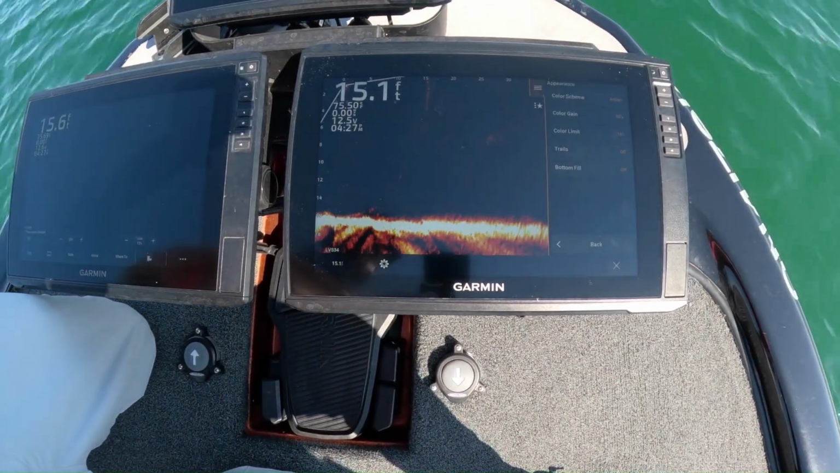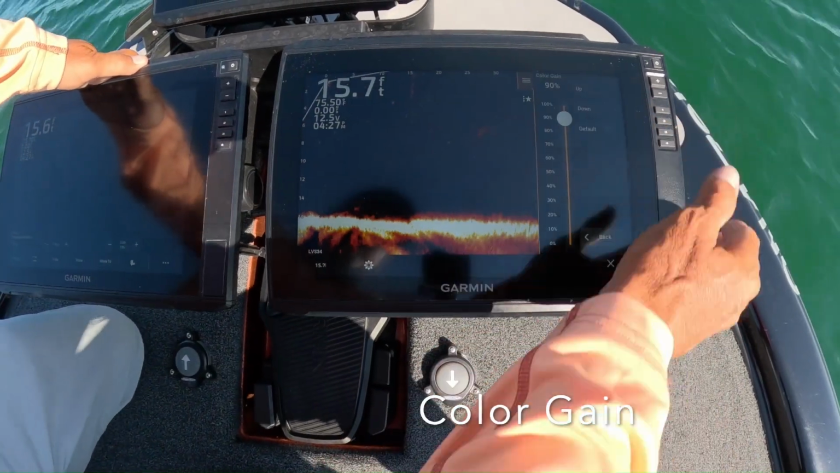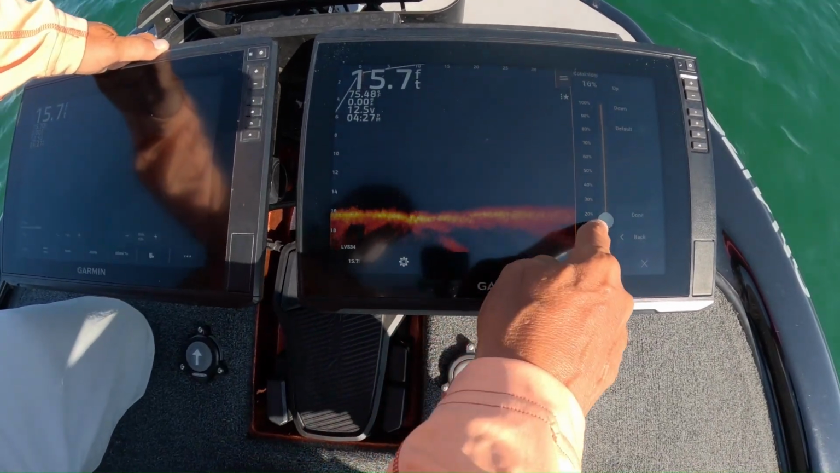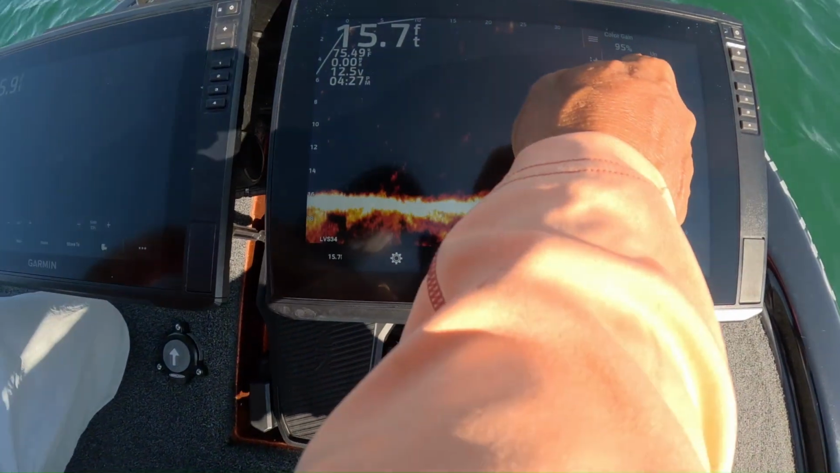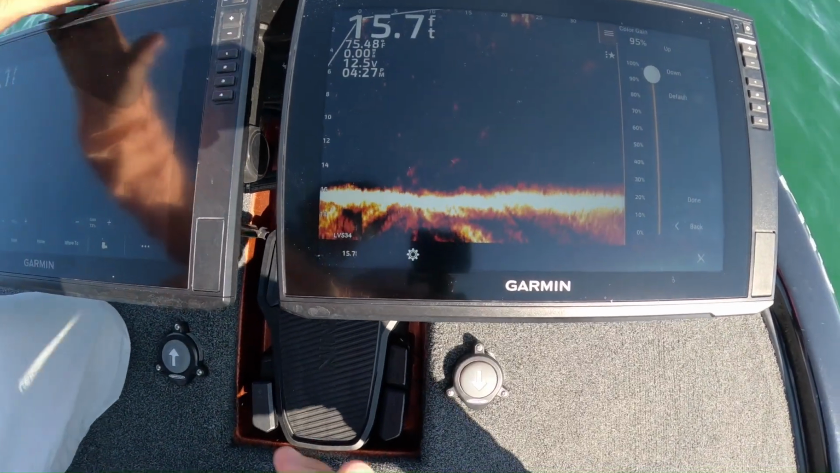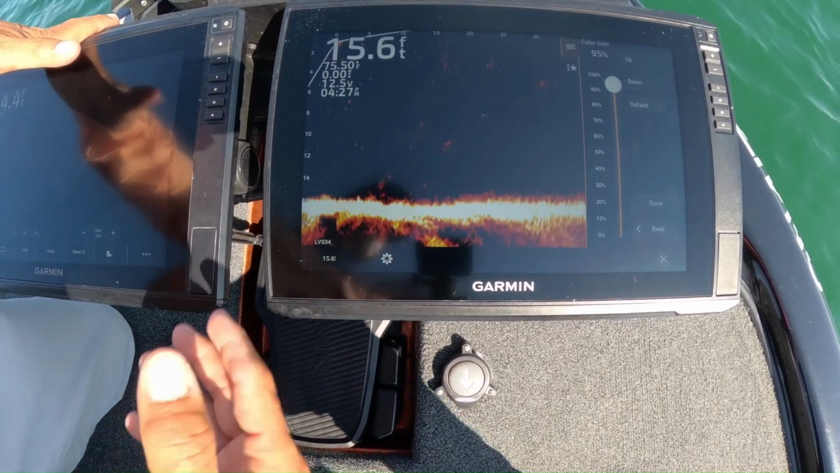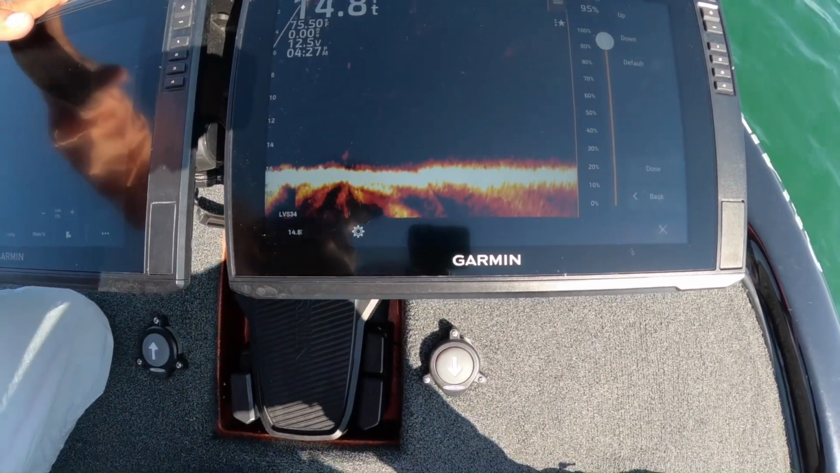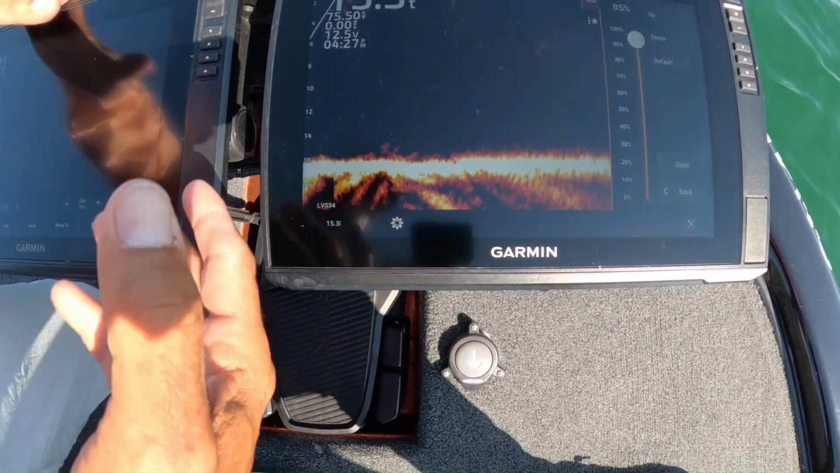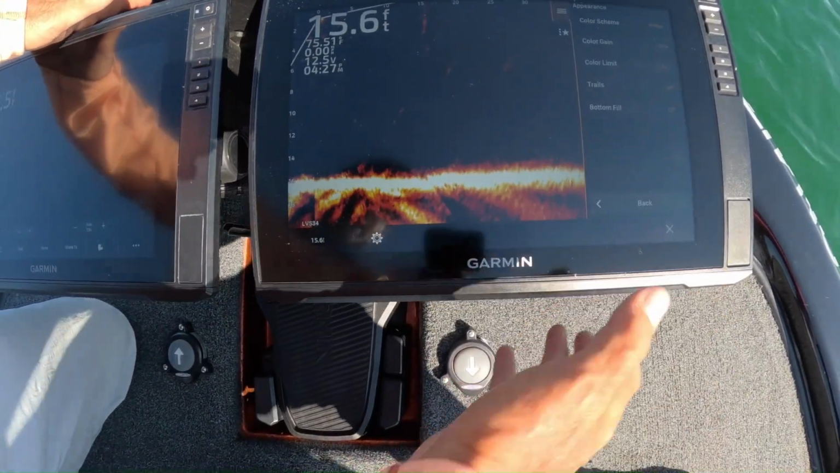Couple very important things here. So color gain, if I go all the way down, look how the detail goes away. I want my color gain on high most of the time. I'm in the 90s, sometimes 100, sometimes 85, never lower than that. Again, I want as much detail. See how it makes the bottom pop. It'll make your rocks pop. It'll make your jig pop. It'll make your fish pop. All that, very important. I like it high.